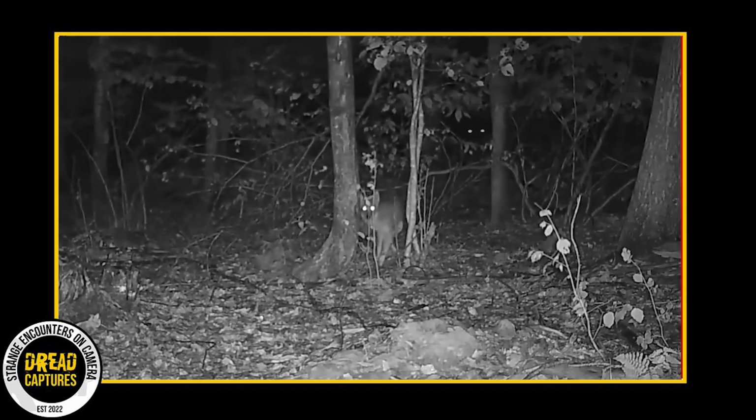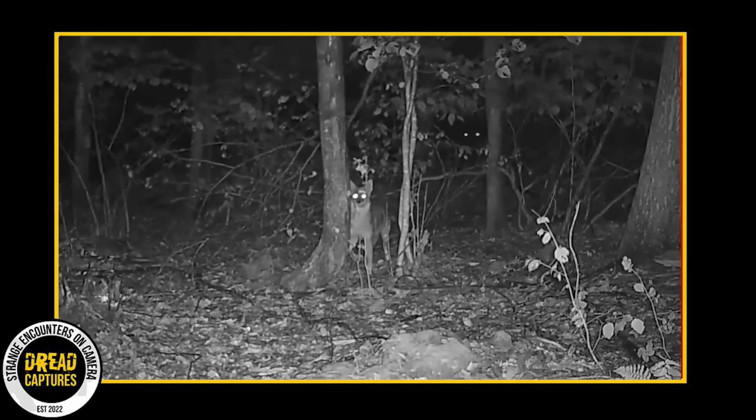Maybe it's just another hunter eyeing a fox or, I don't know, some kind of night beast ducking out of the camera's sight.